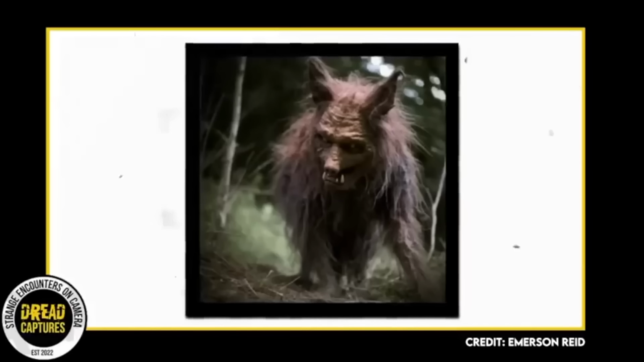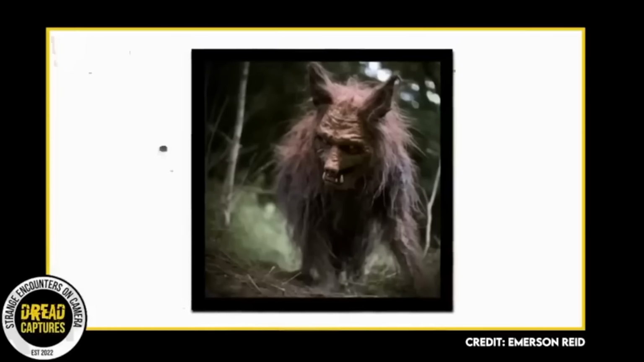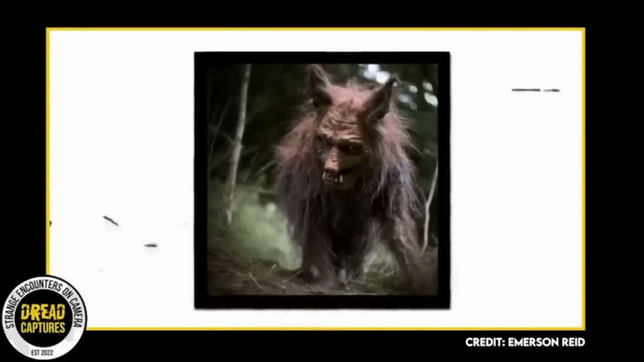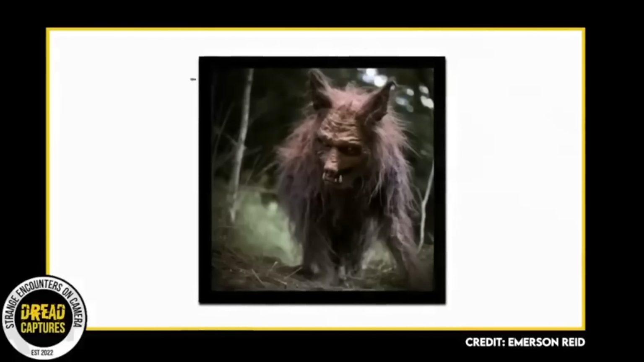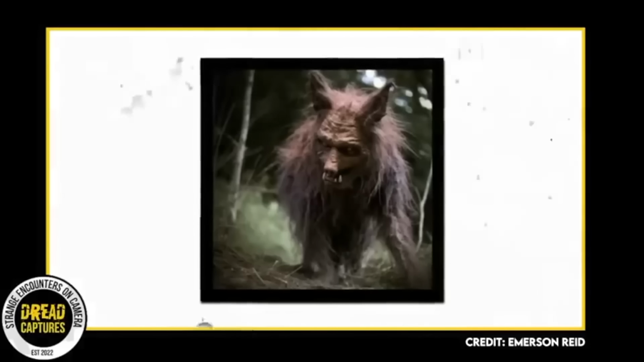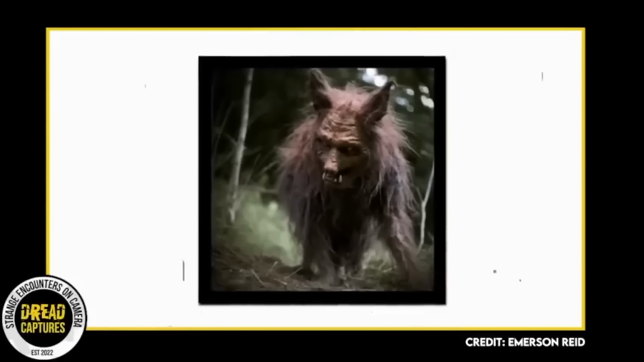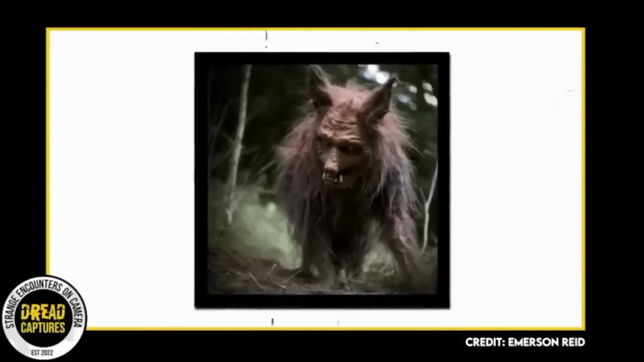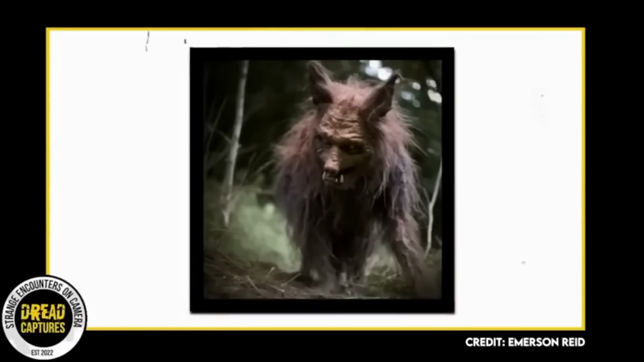The image serves as a stark reminder of nature's ability to astonish and terrify us. Whether this ghastly figure is a creature of myth or a severely ill animal, the truth remains elusive. However, one thing is for sure. The image has added another layer to the rich tapestry of local lore, and has sparked renewed interest in the mysteries that may lurk in the unexplored corners of the Georgian wilderness.